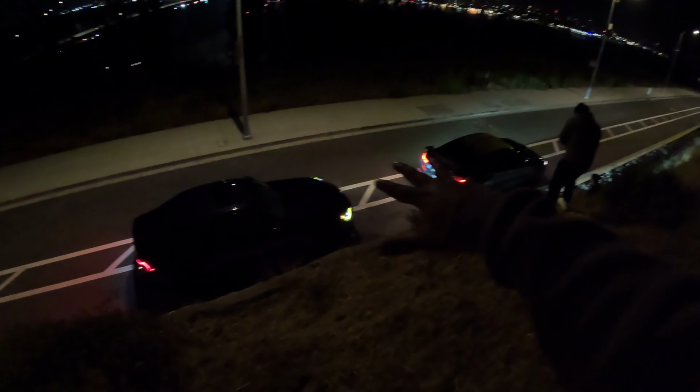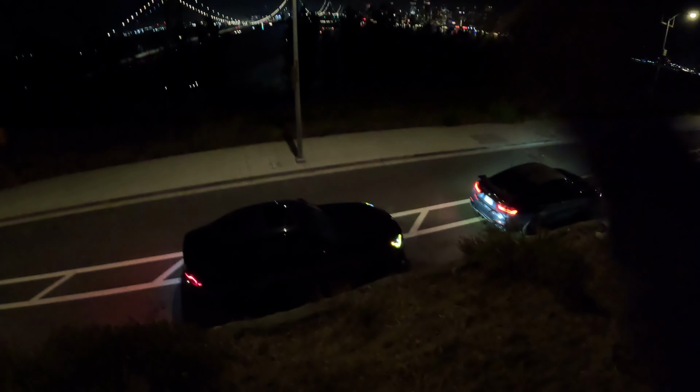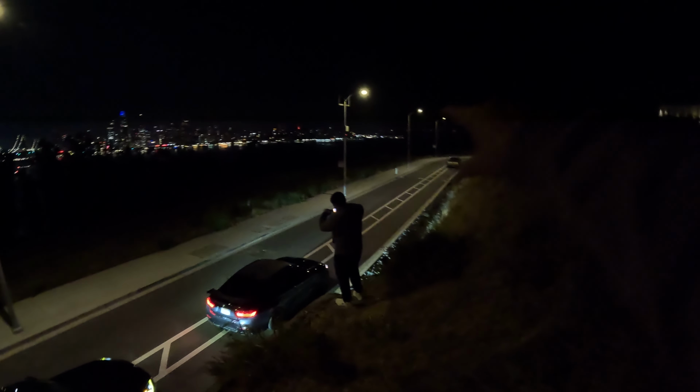Wow, look at this view, you guys. So we're at Treasure Island right now, and we have Johnson's M2, we have my M4. We have this really nice view of the Bay Bridge and the city skyline, Pier 39, and also the Golden Gate Bridge. Surprisingly, there's no fog today, which is really great. We don't want no fog. Maybe from time to time, but not much. But it is a nice night, really nice.